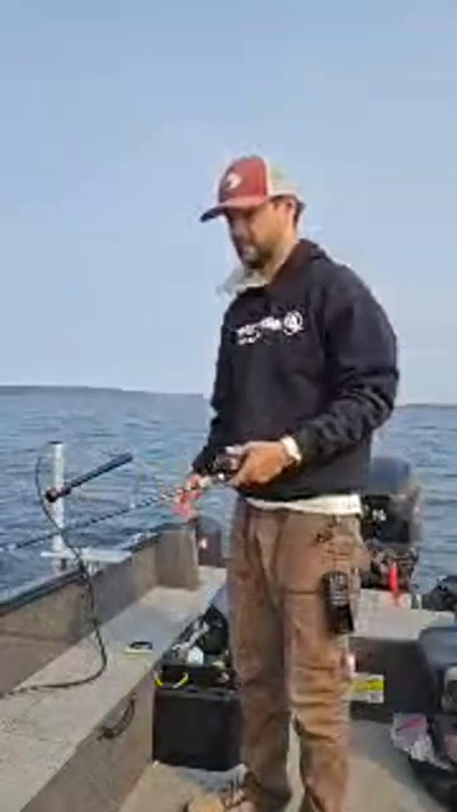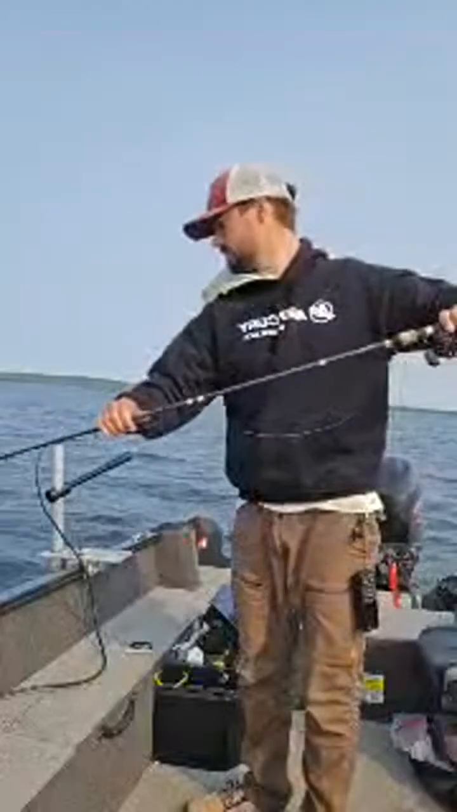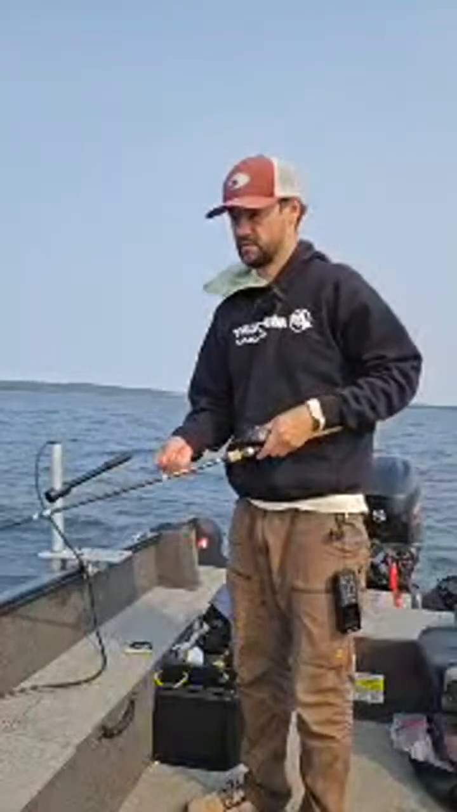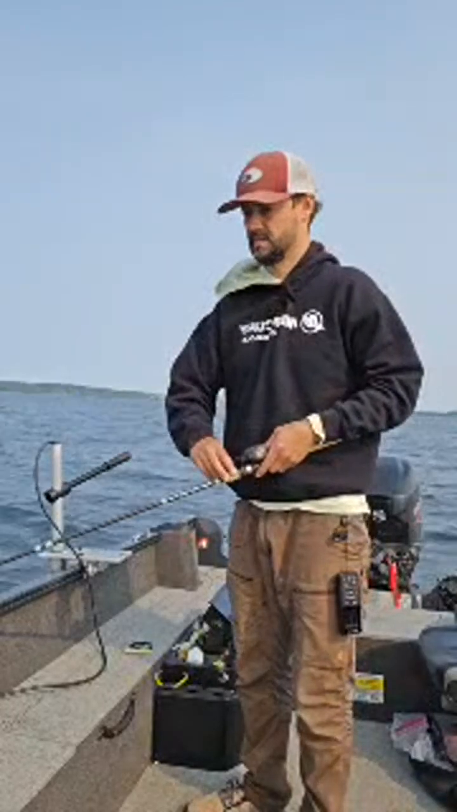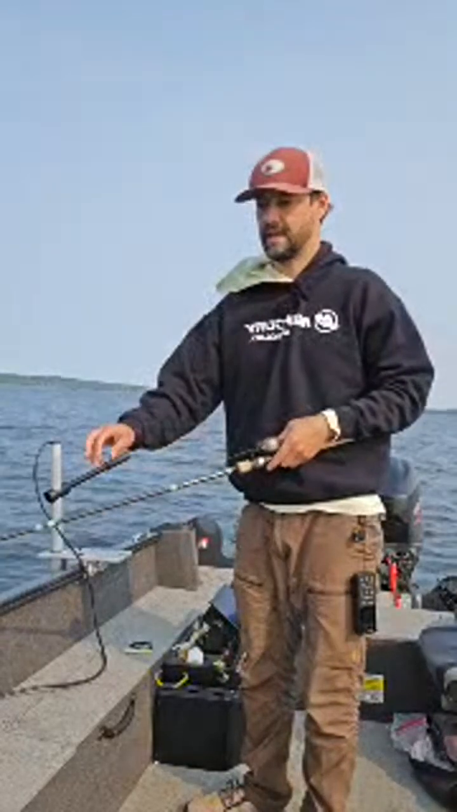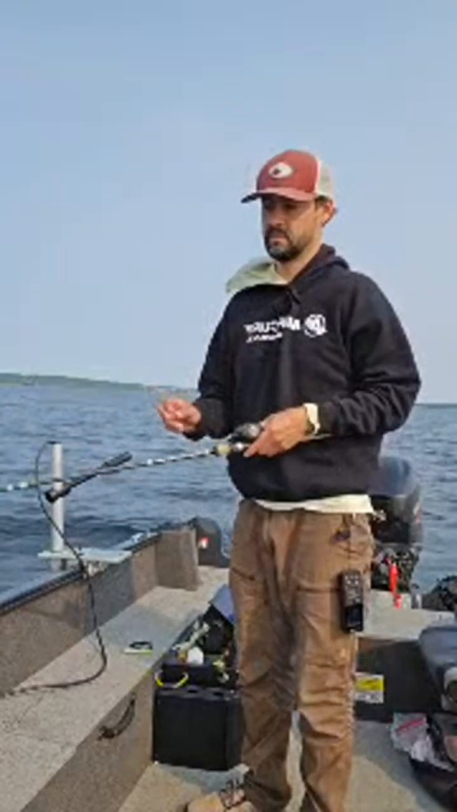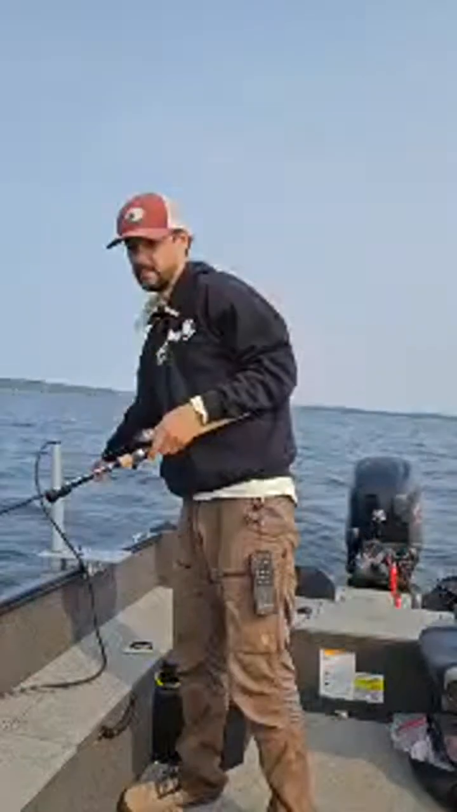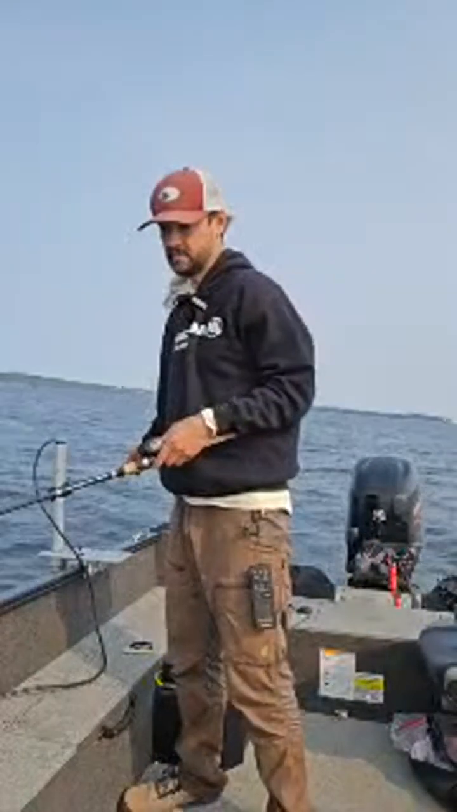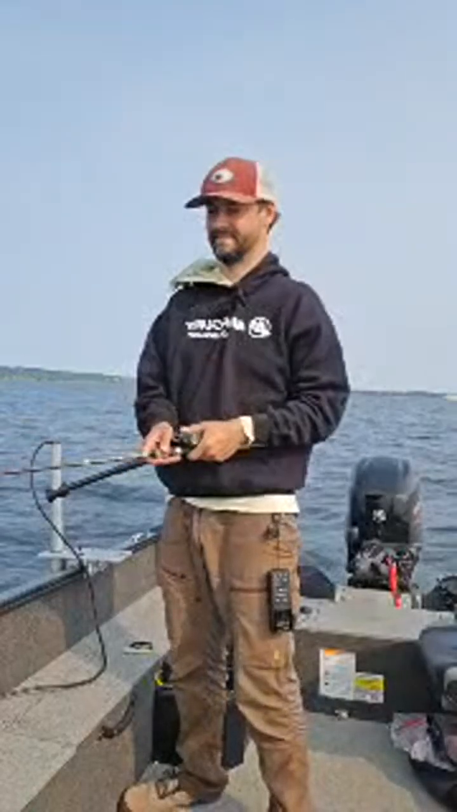Something's wrong with my rod here. My spoon is fouled or something. I guarantee I'm going to miss this next fish. I think my spoon is fouled. It's like sideways. You know how it can hook itself? Yep, it's fouled.